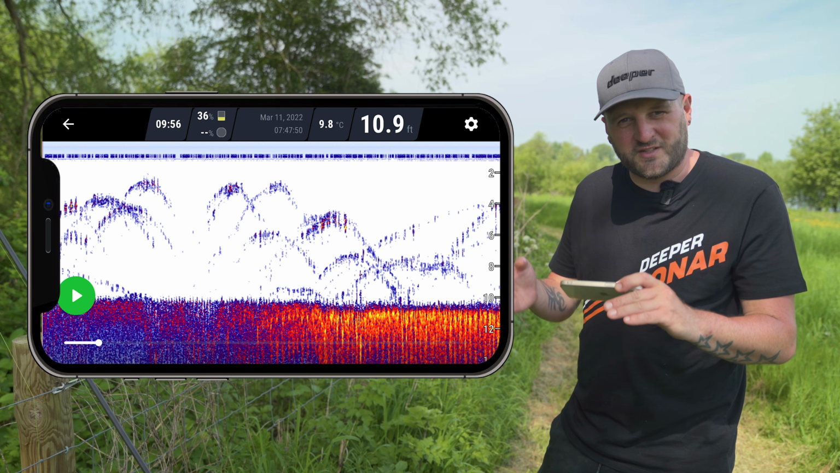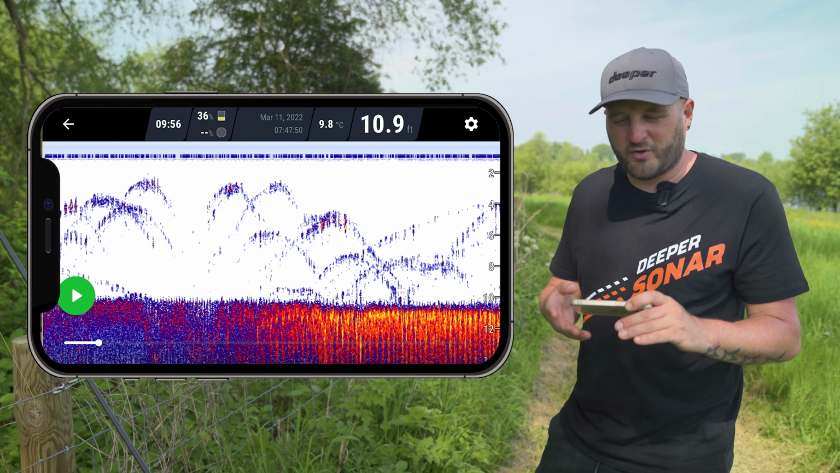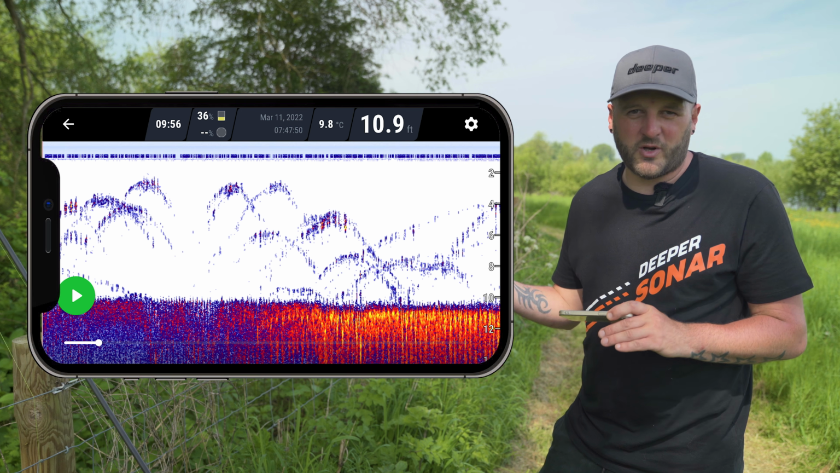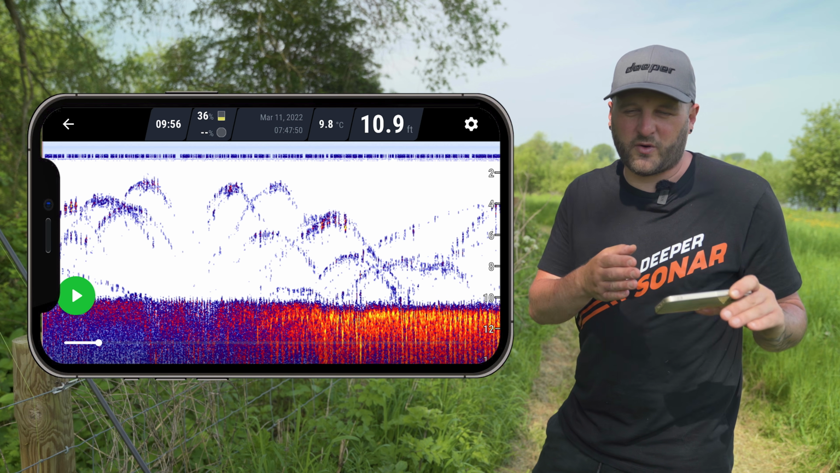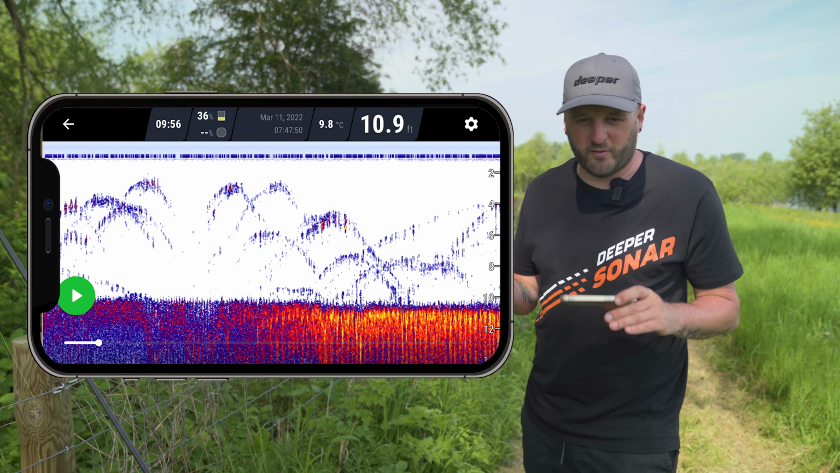You could fish just on that seam, so just where the gravelly area meets the silt, right on that edge. Or you could fish outright on the harder gravelly area and fish with solid bags or wafter rigs. So a classic example there of dark meets bright, soft meets hard. So always worth bearing that in mind as a general rule of thumb.